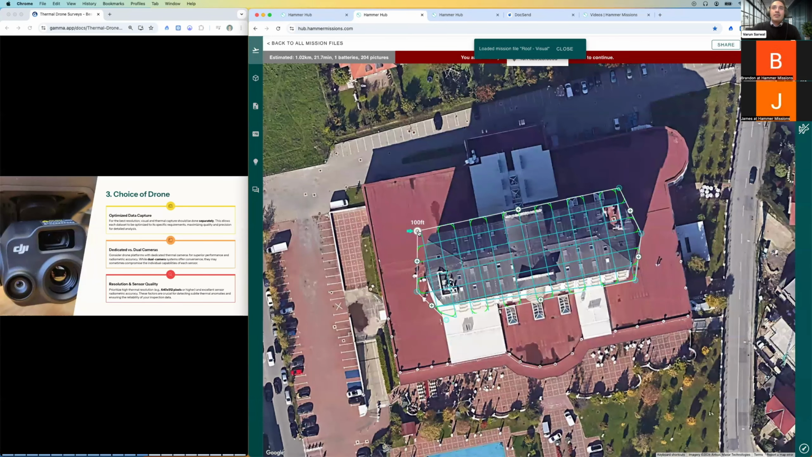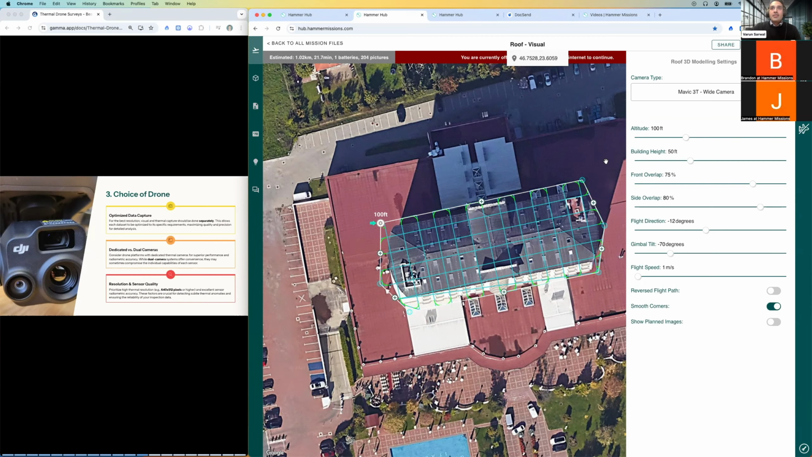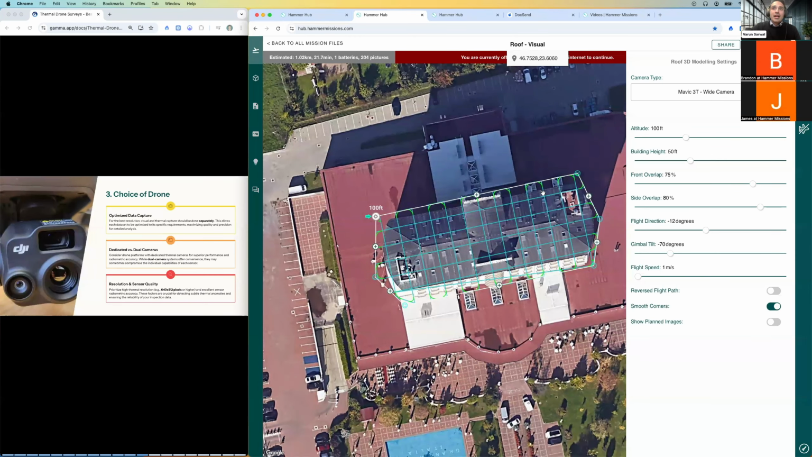If you look at the same flight configured to the Mavic 3 Thermal wide camera, you're able to get a GSD of 0.7 centimeters per pixel at 100 feet, because of the resolution of the camera and the camera specs.